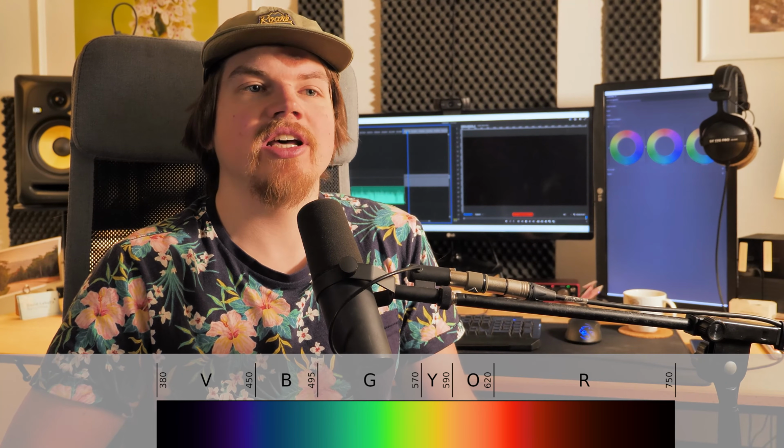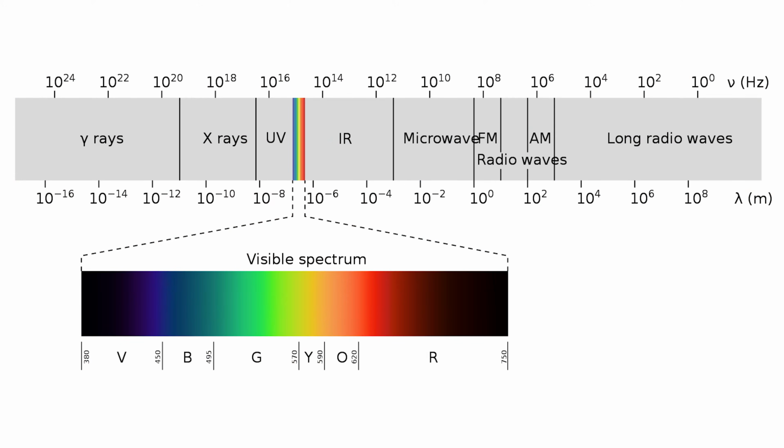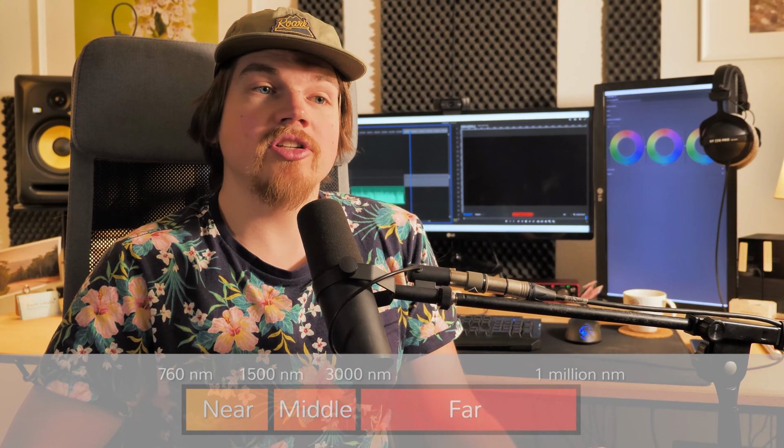The visible light spectrum, so the light we can see with our eyes, ranges from 380 nanometers to 750 nanometers. But the visible light is just a very small part of the electromagnetic spectrum. There's also the infrared spectrum, which you can use for filming under some special circumstances. The infrared spectrum is divided into the near, middle and far infrared light. Most common digital cameras on the market have a built-in infrared cut filter.